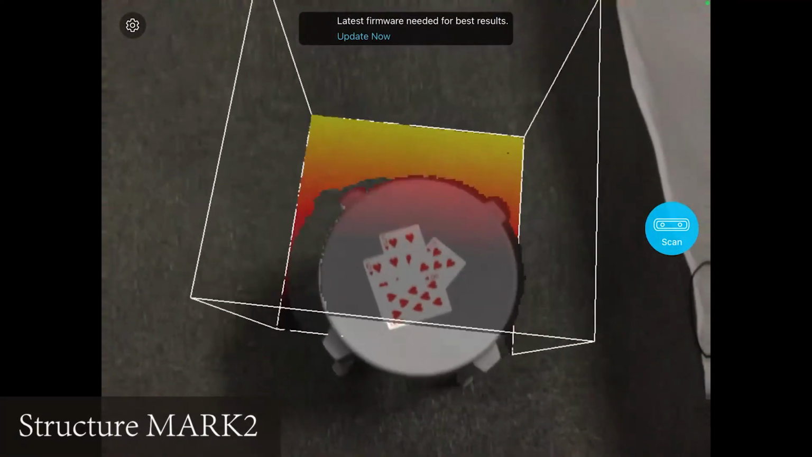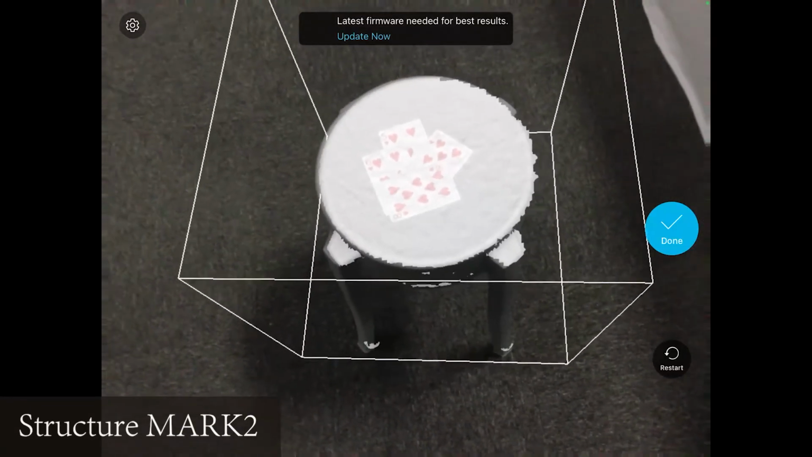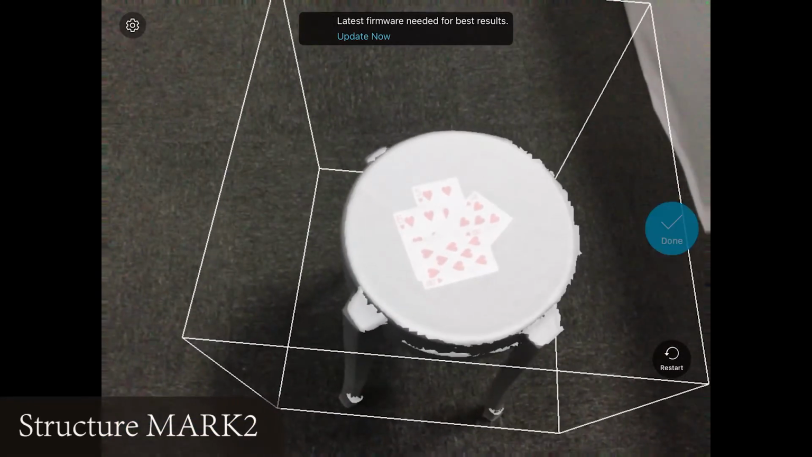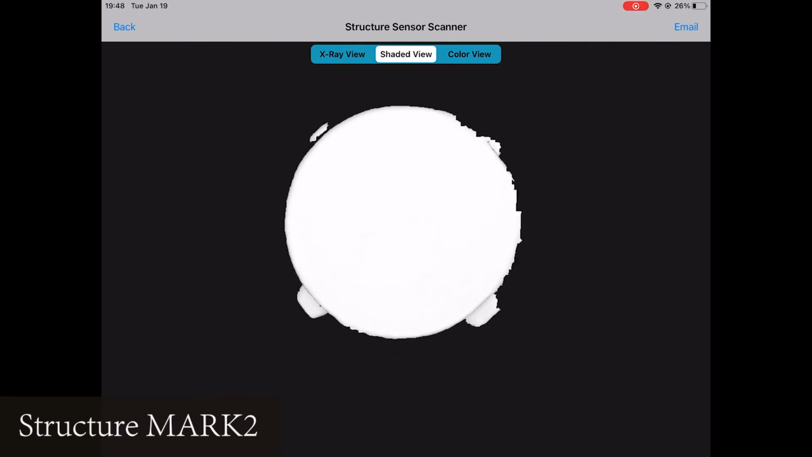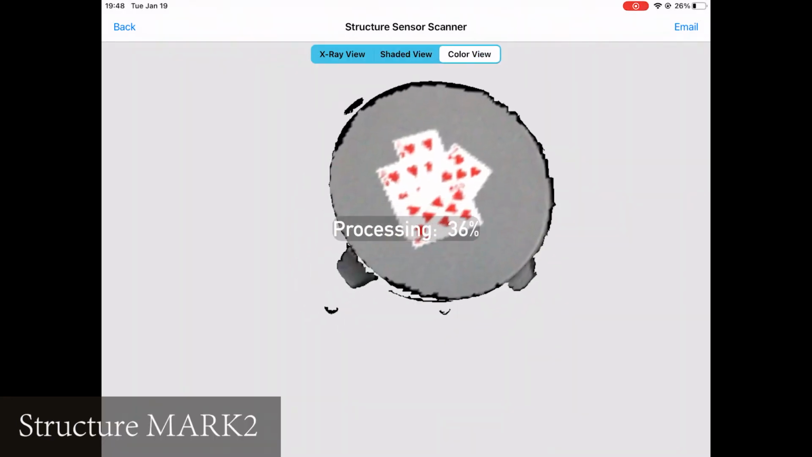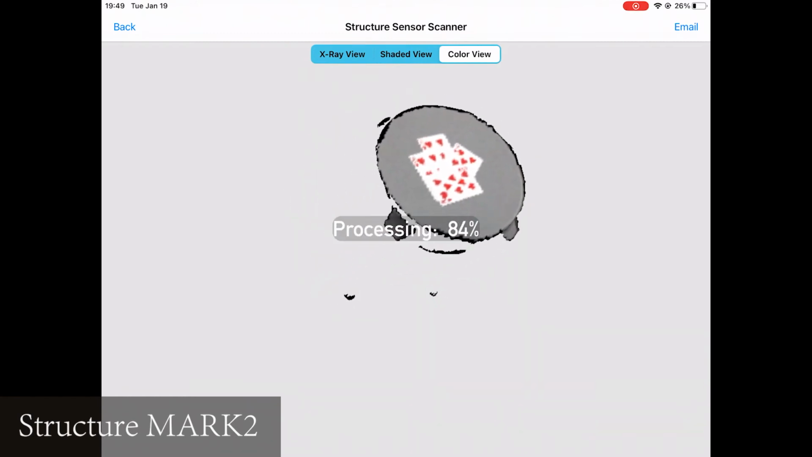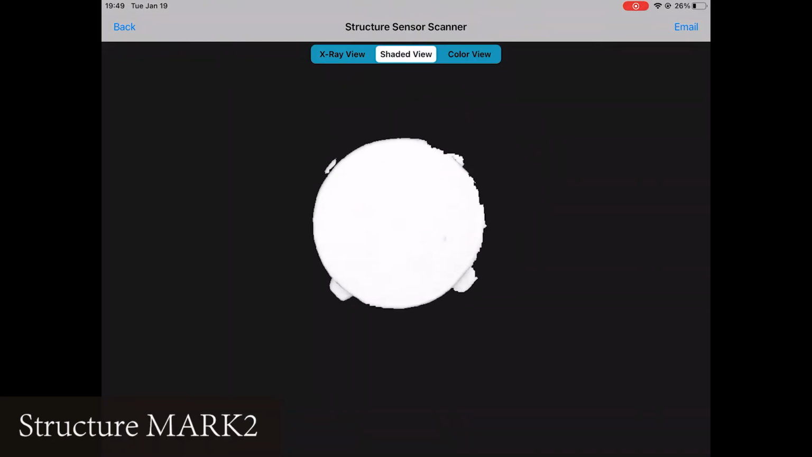Here I will show you how I scan the cards with the Mark II camera. We can see it identifies the object and locks it, and now you move around it and it will scan. Now you can see it recognizes the colors, but it's not recognizing the different thickness of the cards on the flat surface. So we will see how that goes for Pop from Revopoint.